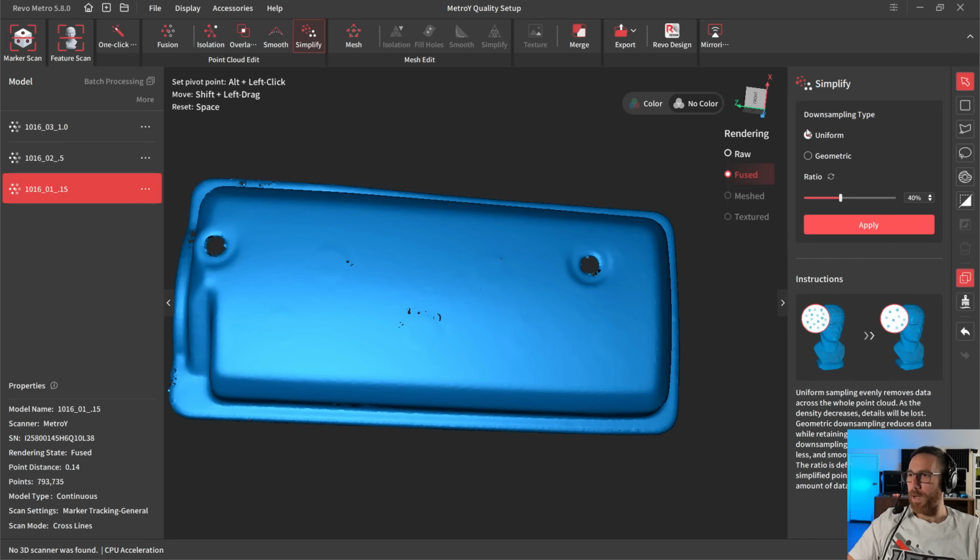But if you want to play around with it, you've got two options, uniform and geometric. Uniform is going to try to keep the same size triangles or polygons across the entire part. I have not found a use case where that makes sense. In most cases, you're going to use geometric.